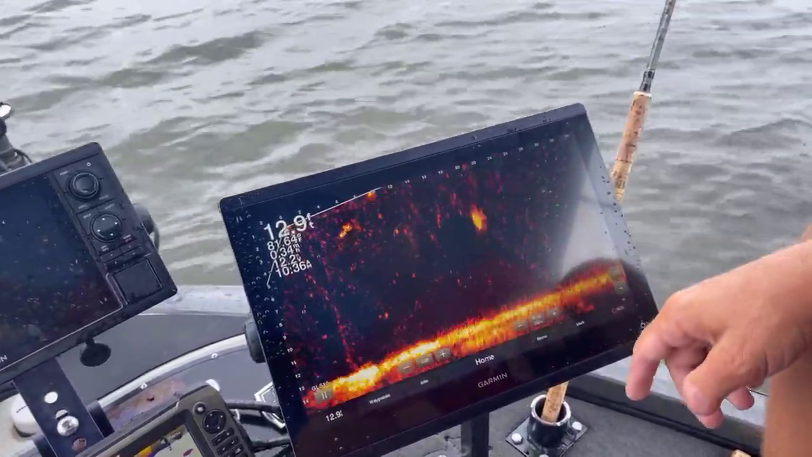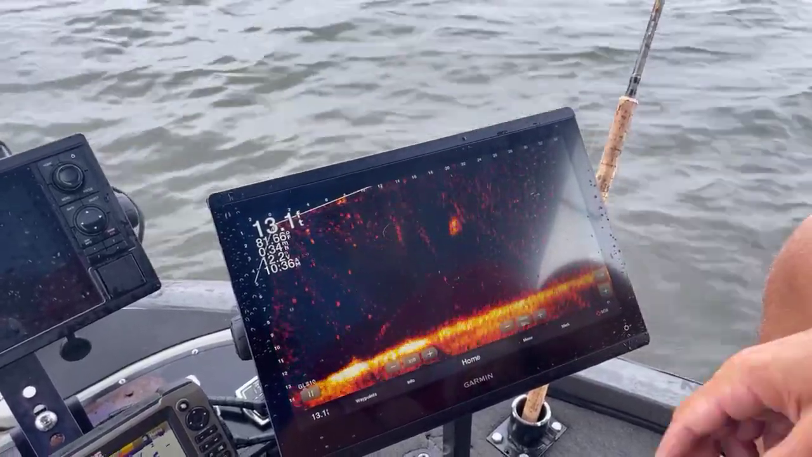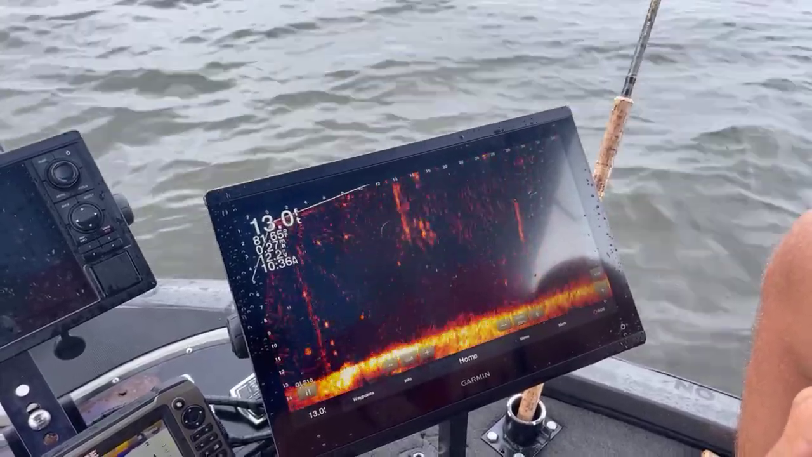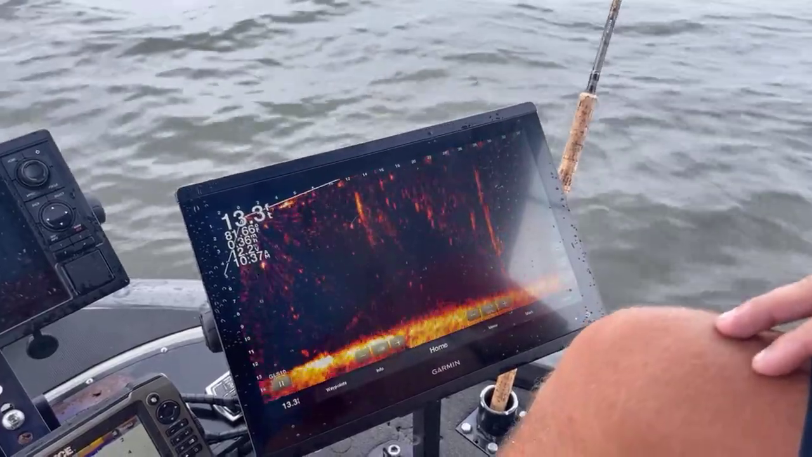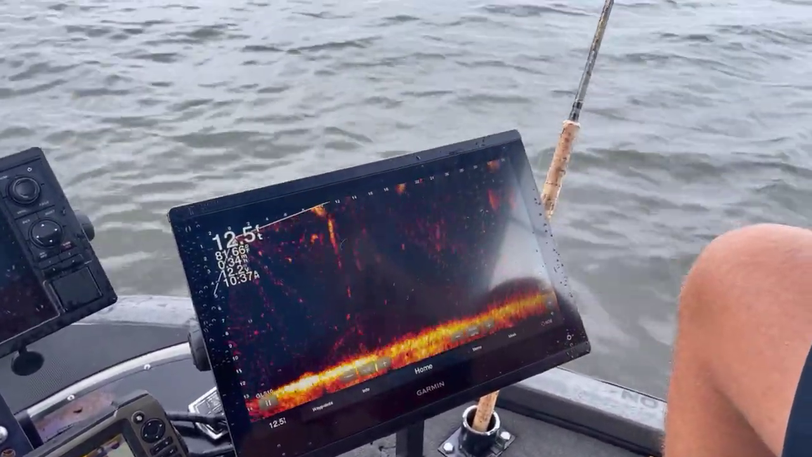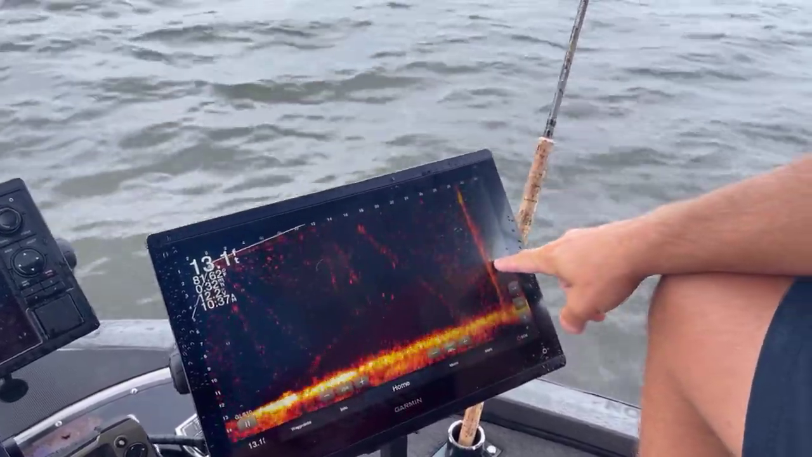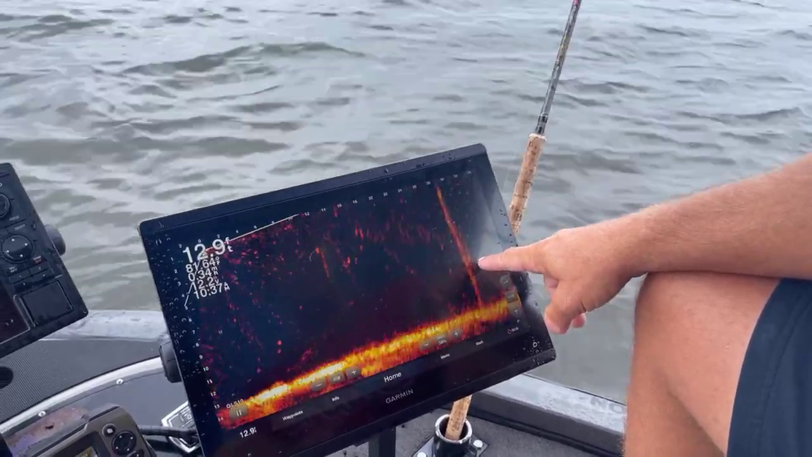How deep are they, you ask? We're looking right around 6 to 7 foot deep. We're in 13 foot of water. The crappie themselves are only holding right there 6 to 7 foot deep, so they're not real deep. It's not hot. Water temp's 81.5 degrees, so it's down about 4 degrees from what it had been. Right here's one sitting on the side of that stump right there. We're gonna go set up on him and see if we can't catch him.